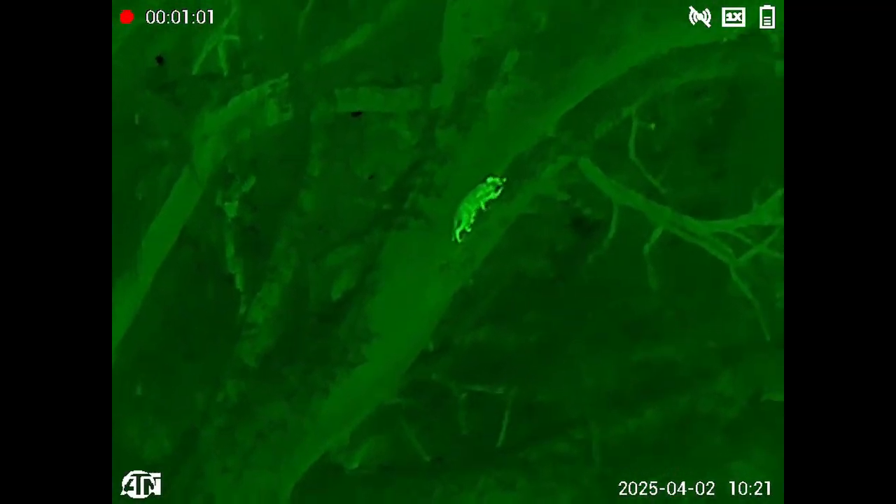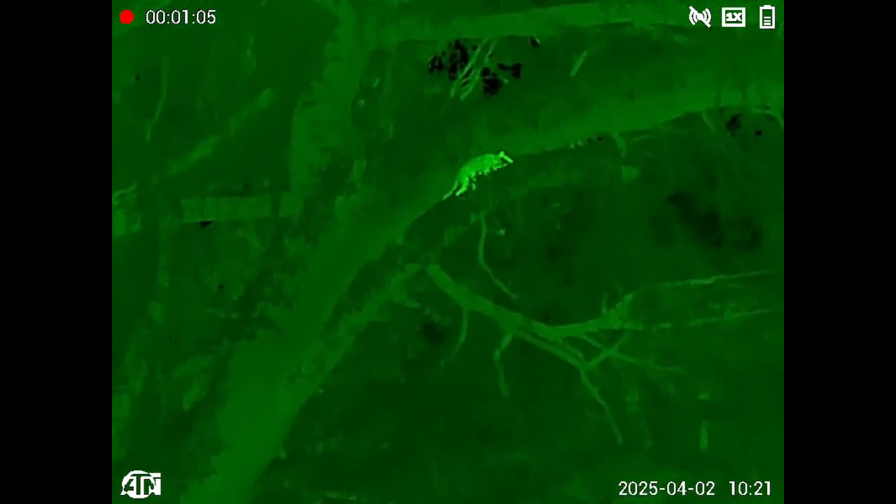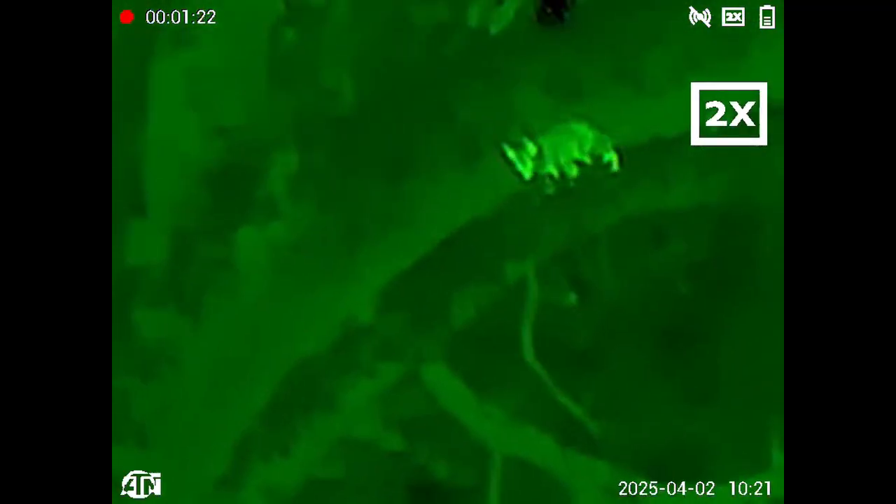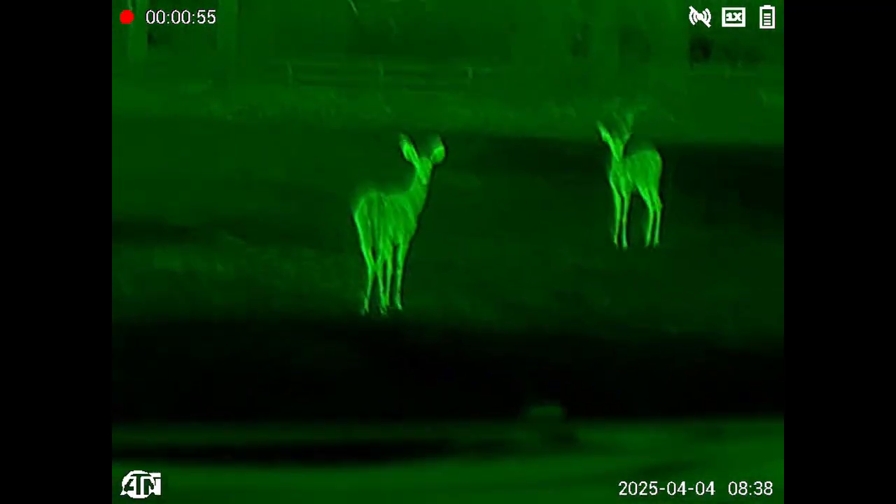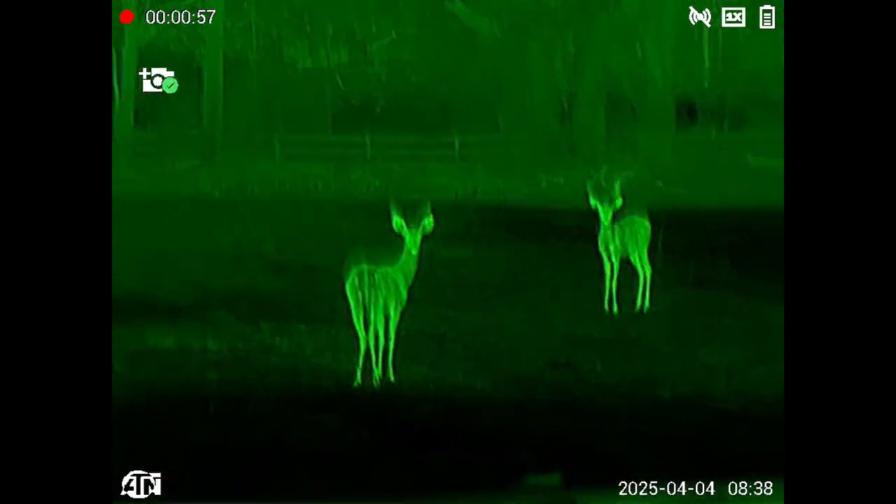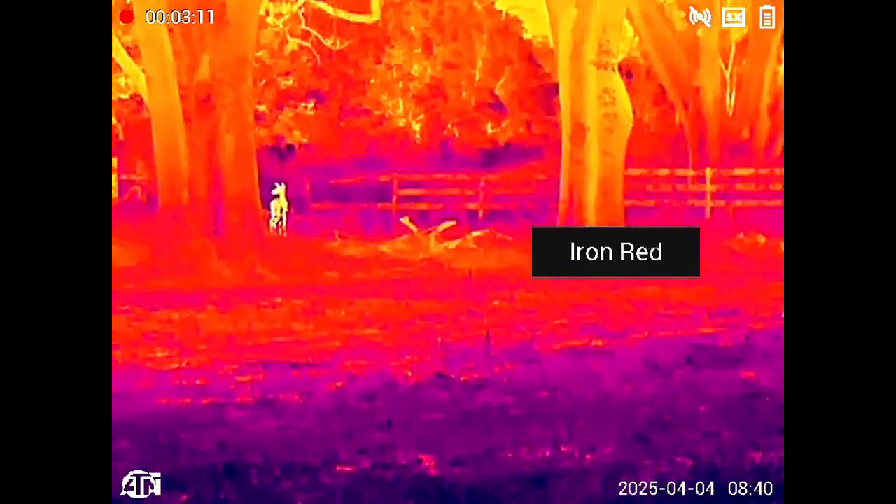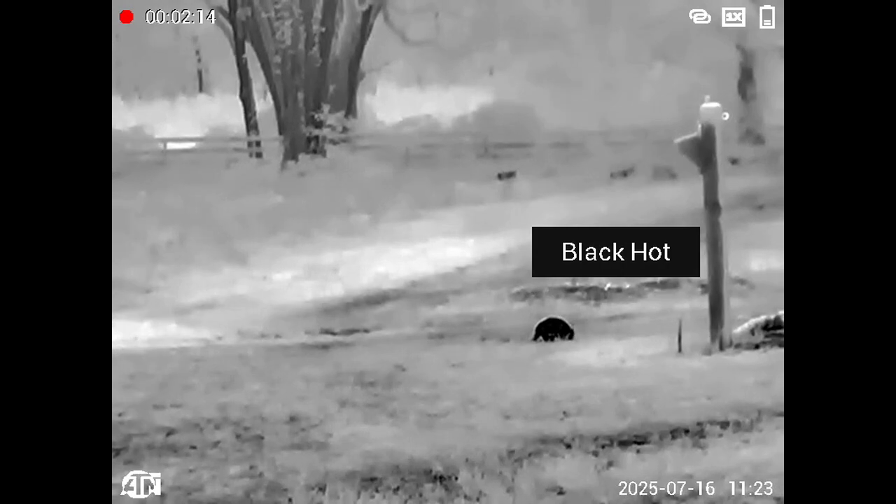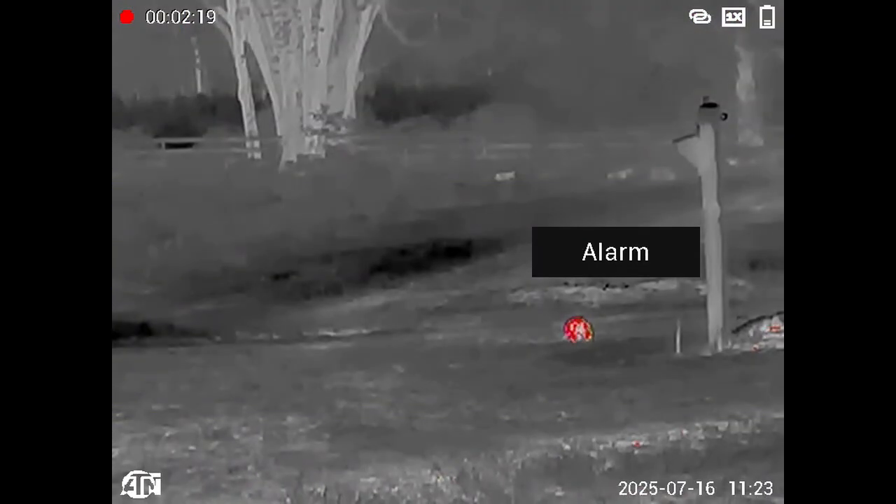So out in the front yard I came across this raccoon climbing up our oak tree. Now he really pops out nicely. There's a deer jumping over a fence. Now keep in mind, it's pitch black out. You wouldn't see any of this if you just walked out there. It's just dark. This is the backyard. That's probably 90 yards. Here we got an armadillo. Check out the driver in the car.